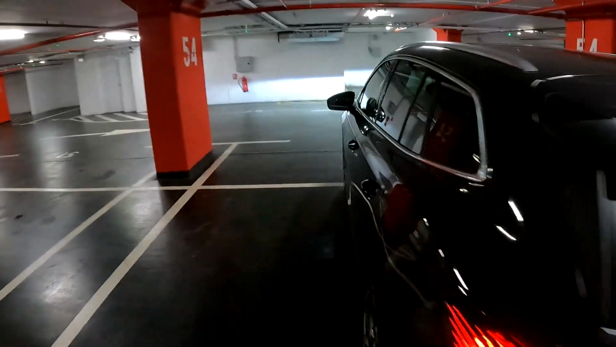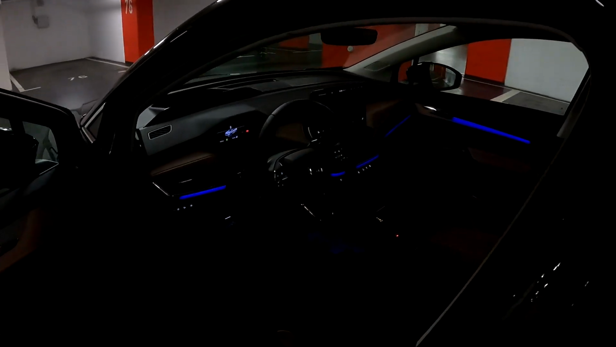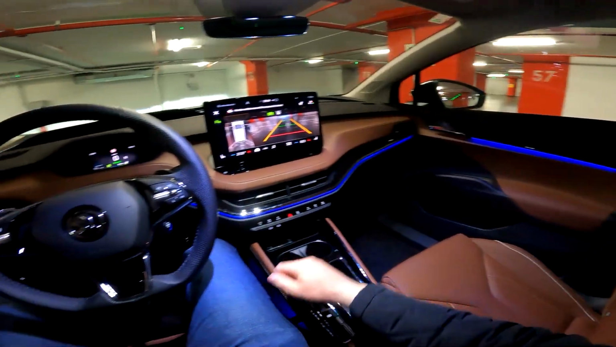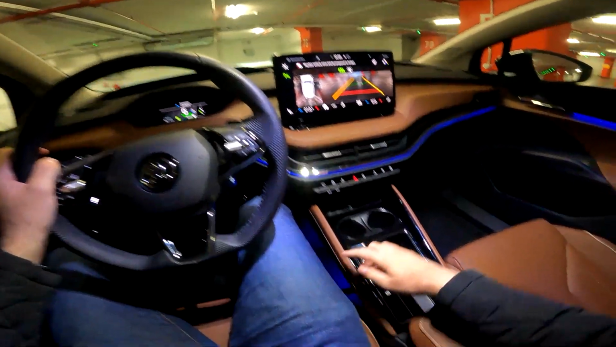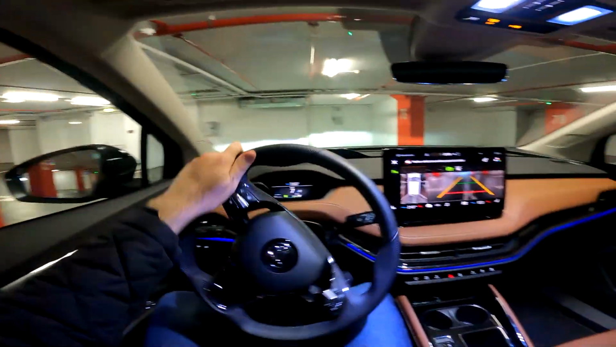And when I unlock the car once again, you have the puddle light, and you are greeted with this very modern interior and nice ambient lights. So let's go. And this is the beautiful interior with this brown leather. And let's start. You just need to go into D with this minimalistic gear lever, and off we go.